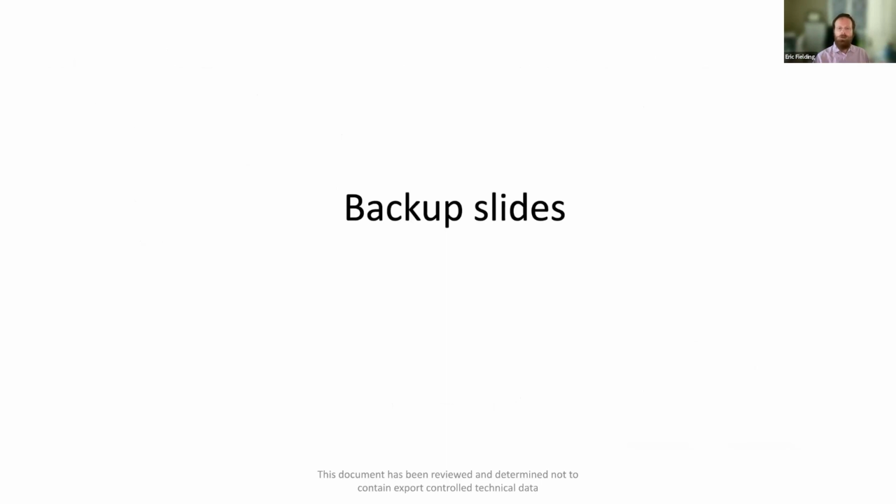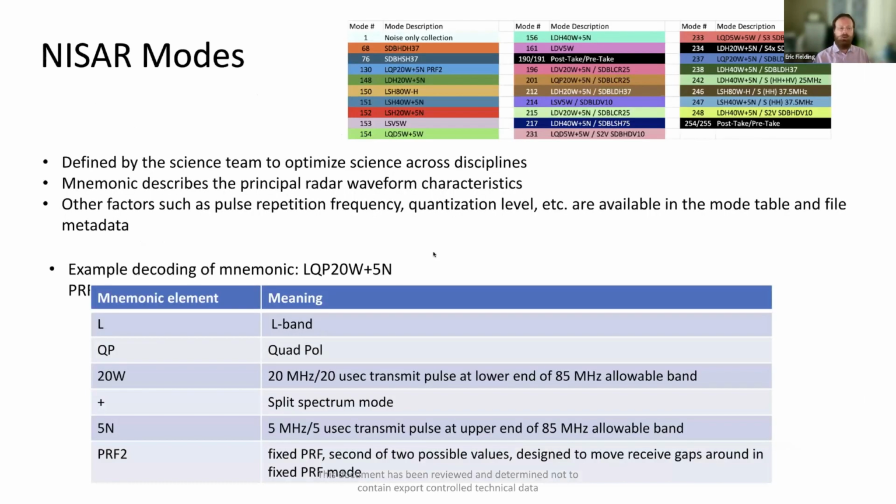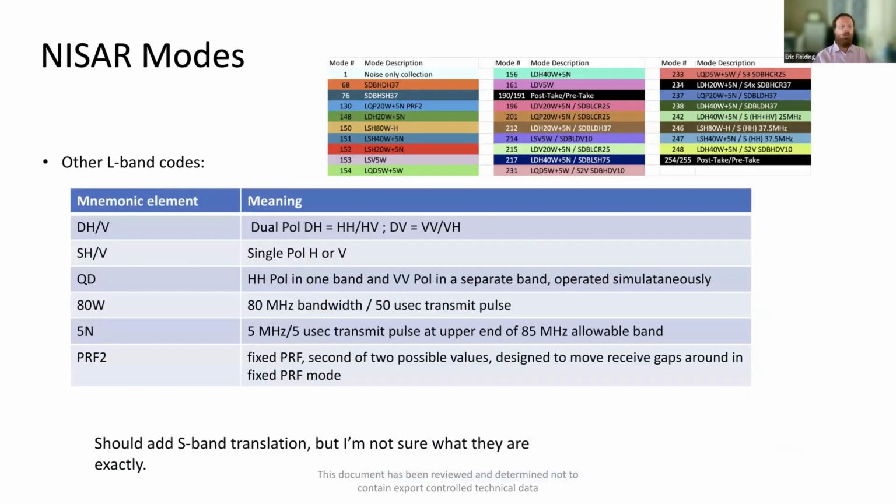So there are some additional slides here that give more details on the mode specifications. I'm not really an expert on all the different modes. I'm going to skip over this and leave these as slides available for future reference.